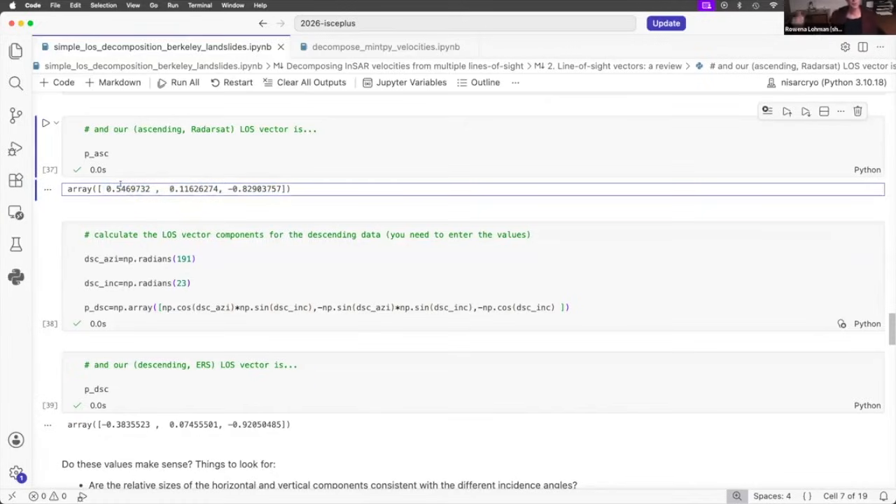And this makes sense. When you've got a right-looking satellite moving to the south, it's looking in basically the opposite direction than when the satellite is moving to the north. So you have different effects on the line of sight for the same amount of displacement in an east direction.